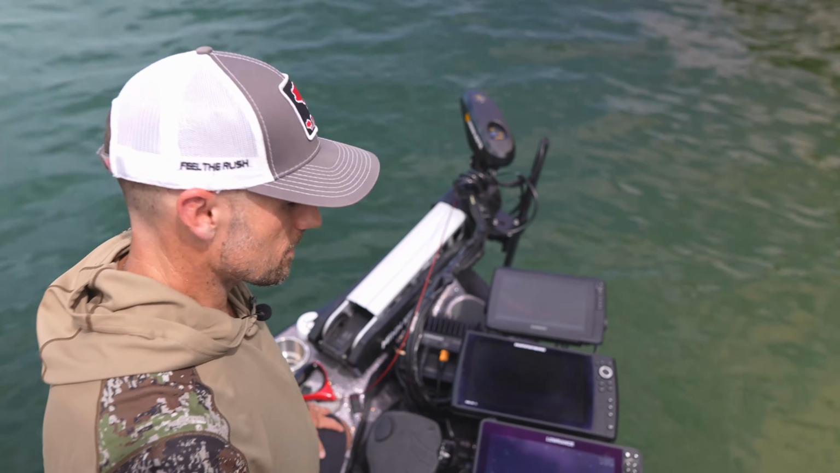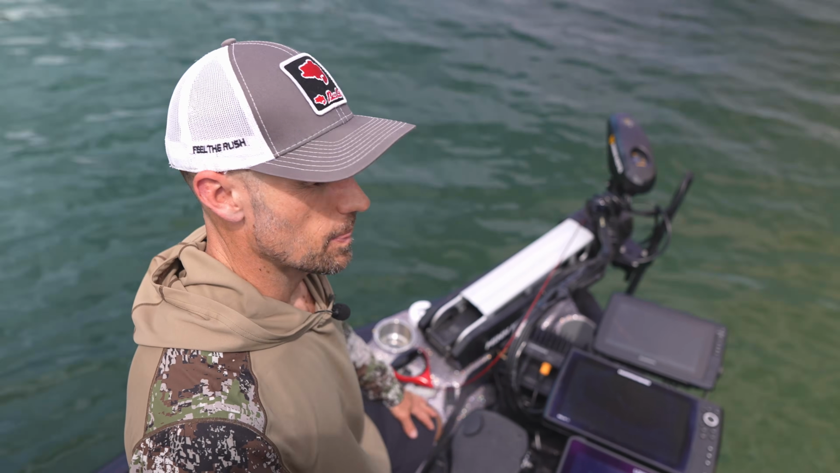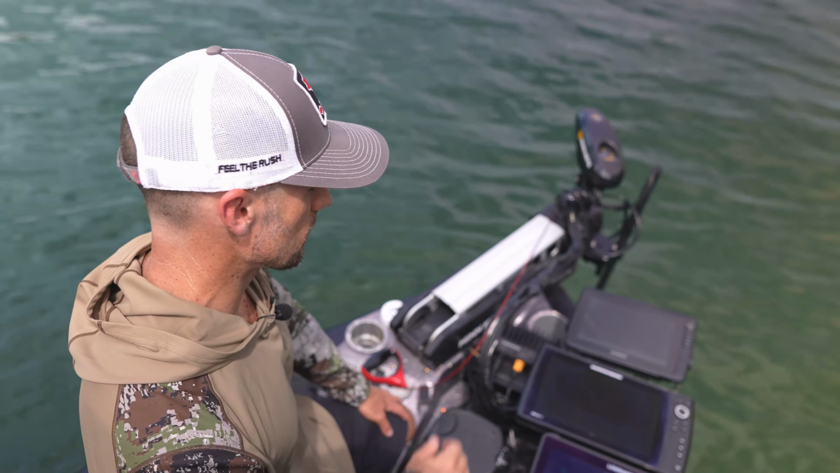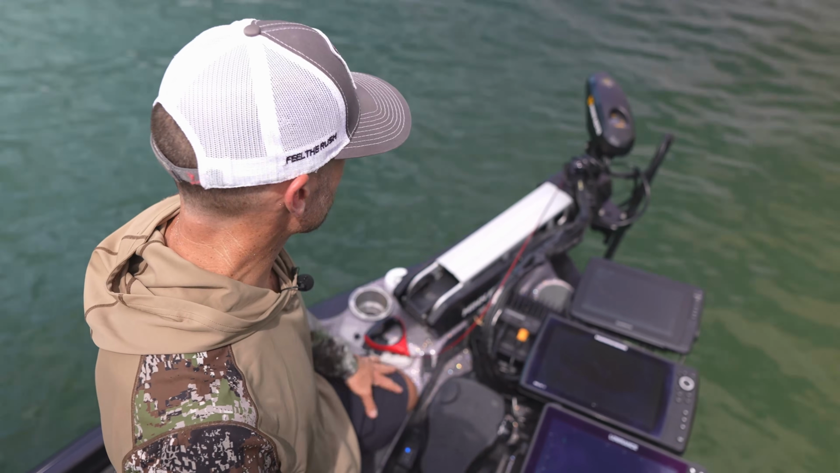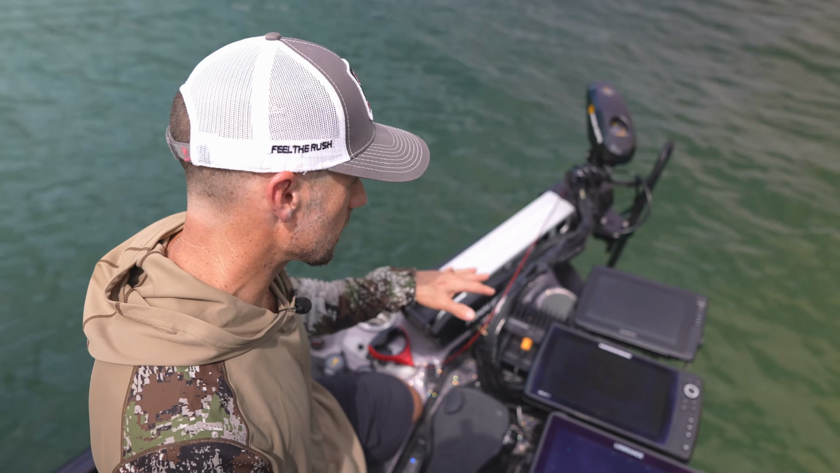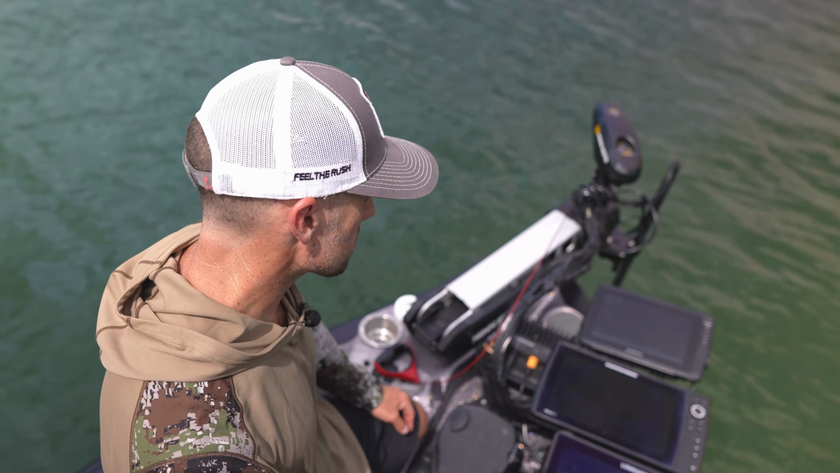I don't know which way to go here. I'm probably gonna go Lowrance, but you can see, once you're able to dial in your settings a little bit, play with it, and know what you're looking for, you can see what you need to see on both of them. That's the bottom line. There are some advantages to being able to dial it in maybe a little bit more with the Garmin, but the Lowrance has been very impressive with me so far.